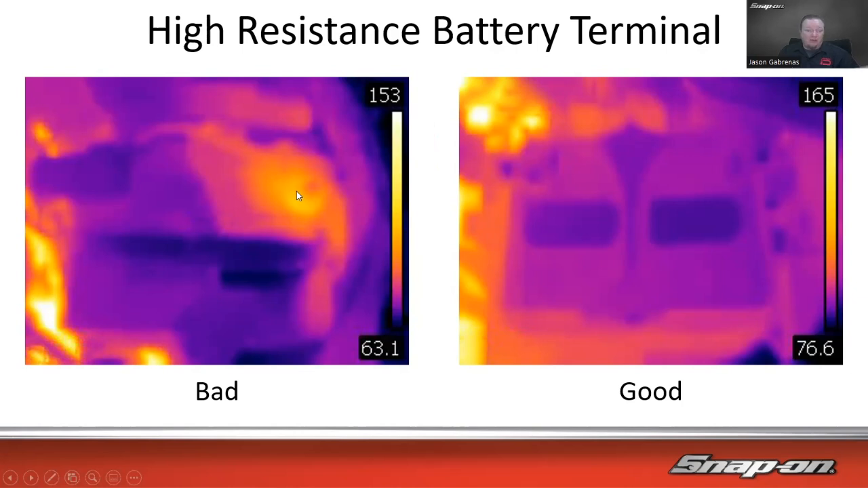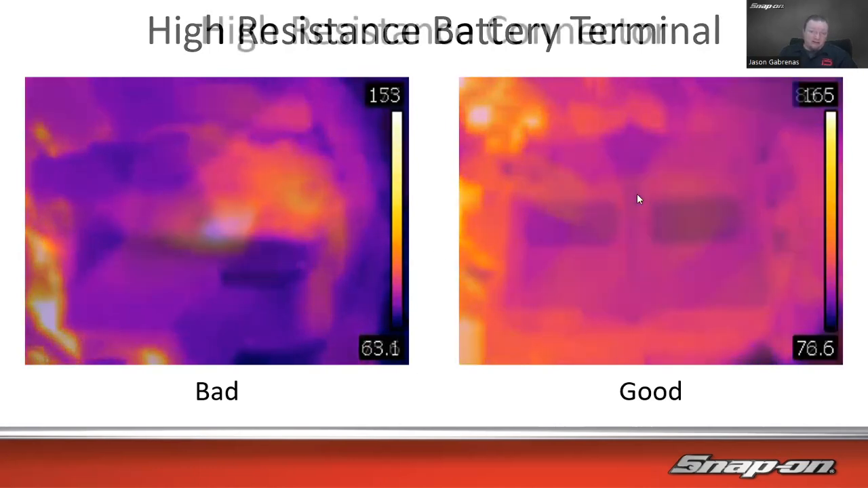So why is it warmer? It's because we have resistance. It's probably got some corrosion on it, something like that. So heat is made by resistance. The more resistance we have, the more heat is generated in that component, whatever it happens to be. So in this case, it is a bad terminal, dirty terminal, more than likely high resistance, and that would cause a starting problem, charging problem, that sort of thing. So they fixed it, and there it is, nice and clean.